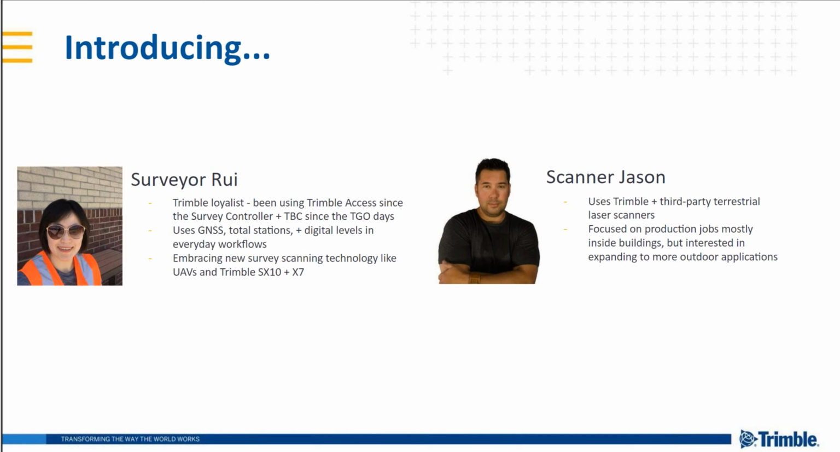We run GNSS survey, and recently scanning becomes the next buzzword for our crew, and we start to see more and more projects using the scanning technology inside of it. But most of the time, our biggest interest is how we can integrate all these multi-sensor data into one place and let them align with each other.